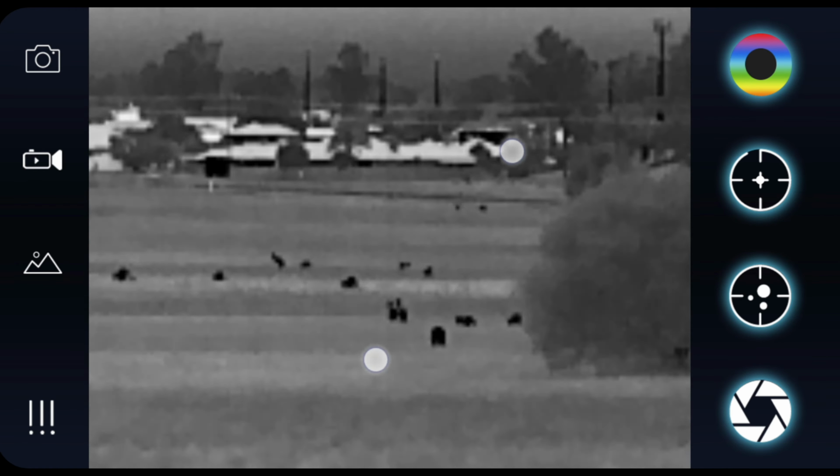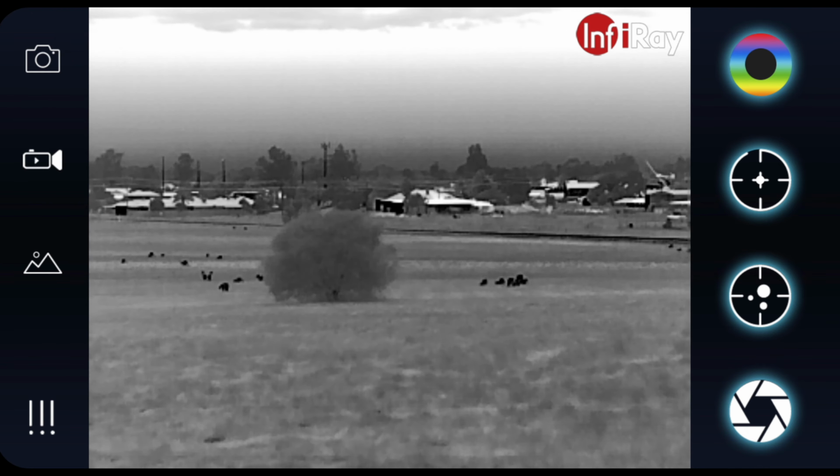There's actually some roos up there. I can't see them with my naked eye. They're bobbing down a bit in the ditch, but that's some roos there. I can't see them with my naked eye even on dusk, but they're probably at about 400 metres. 400 metres plus, I'm going to guess. They're nearly as far out as that house. And that's sort of it for the menus.